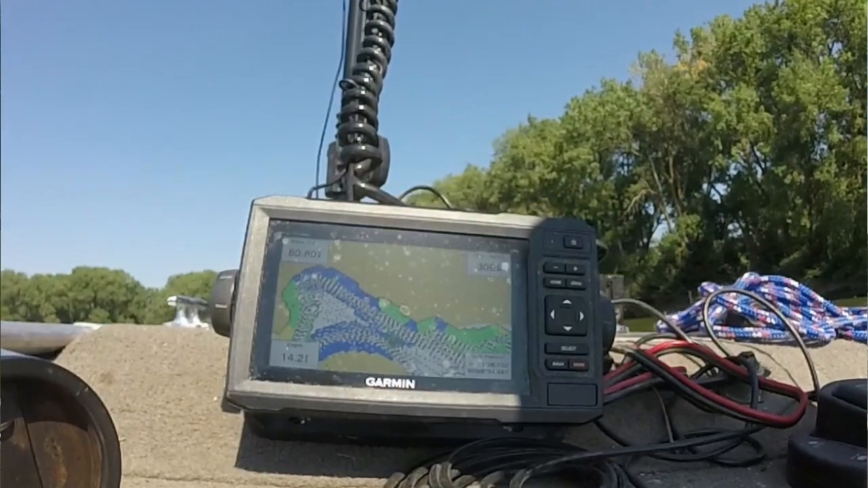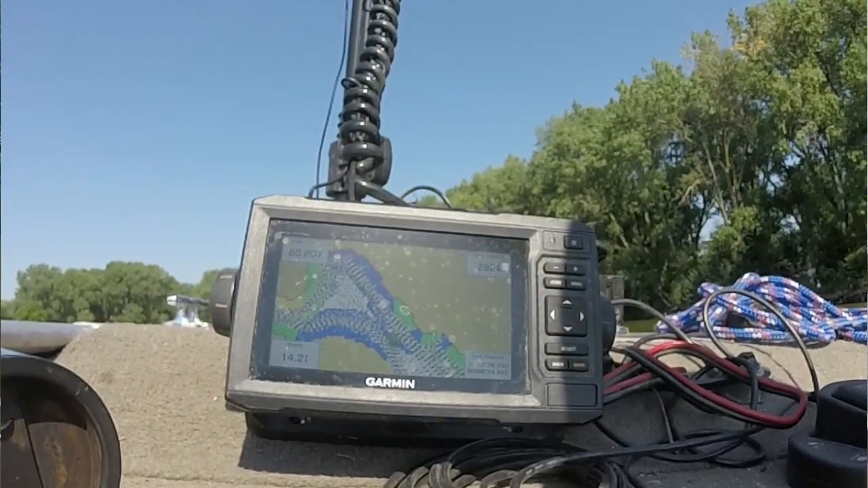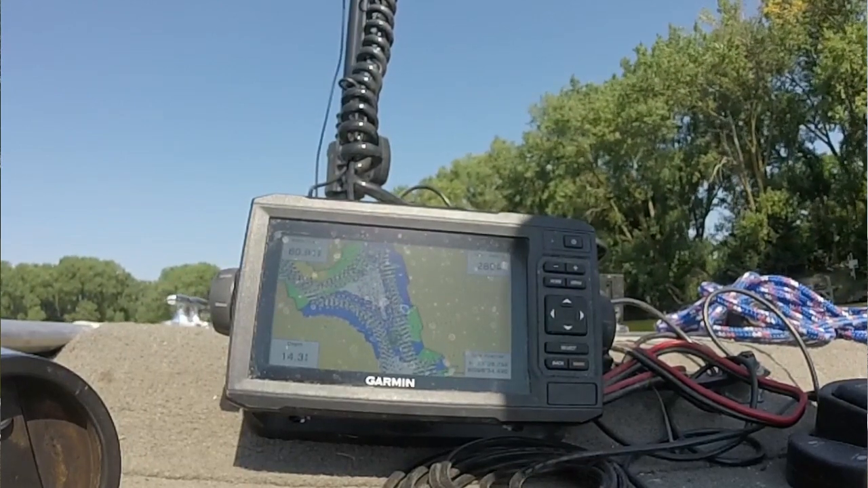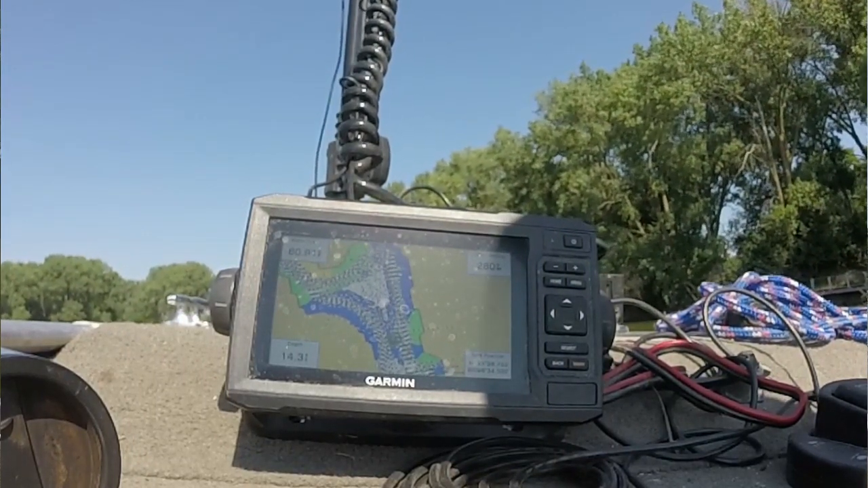I turned the boat completely around and now you can see this spot down the middle here that I missed the first time up. So we're going to come down and catch this, fill this in quick on the way back out.